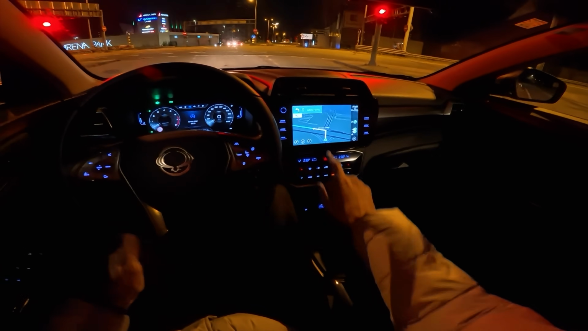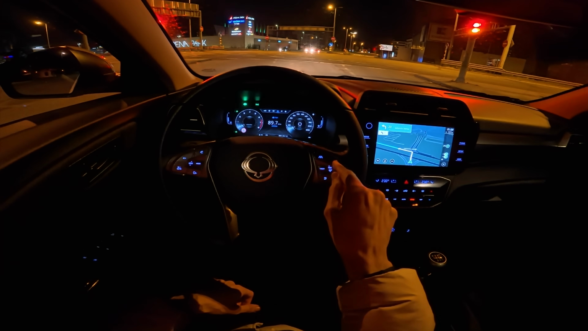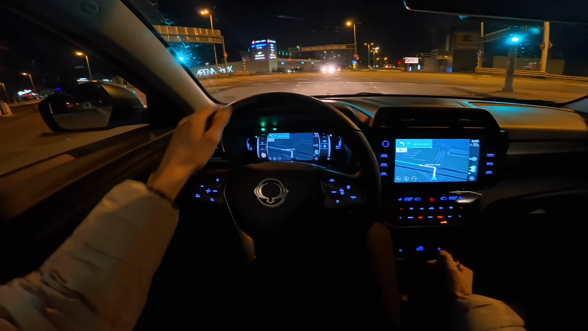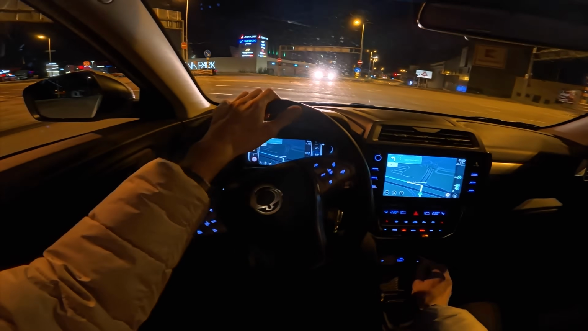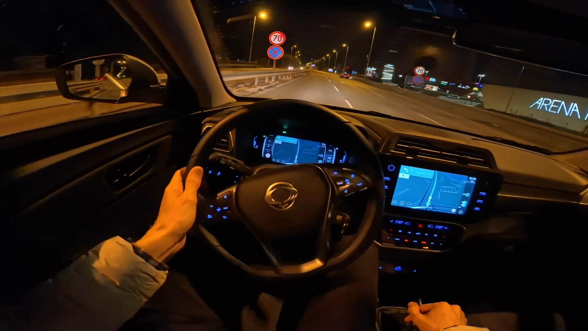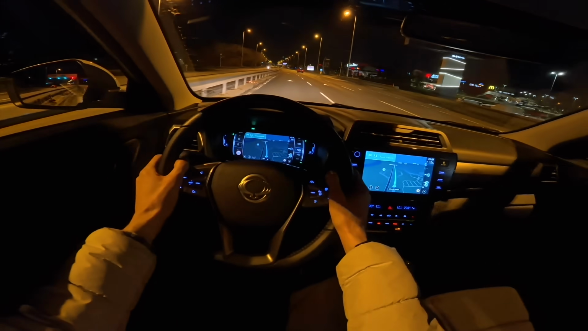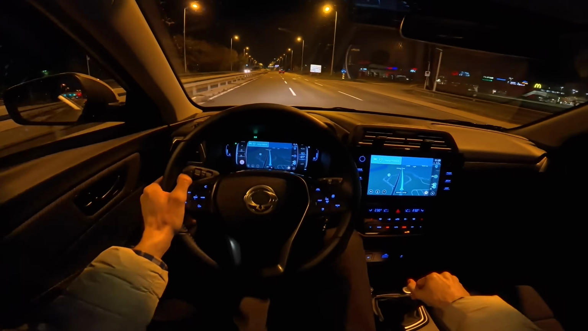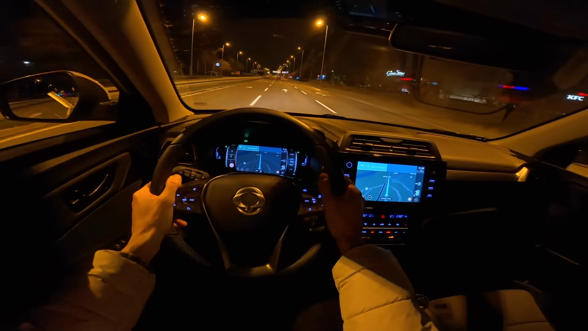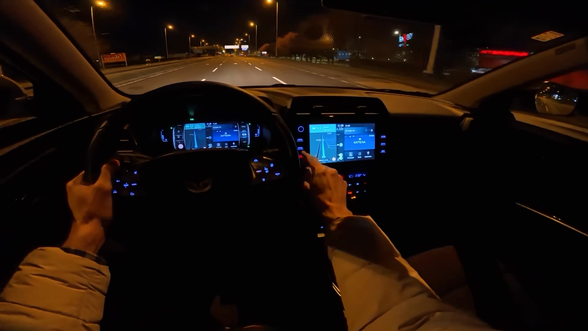There we go. So you can see the navigation, and if I go to the mirror screen, okay, so you can see the navigation. So again, if I go to the home screen, it's different.